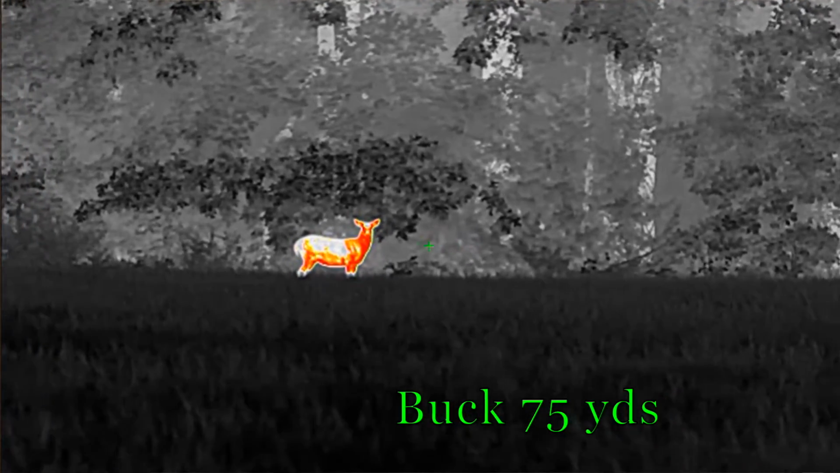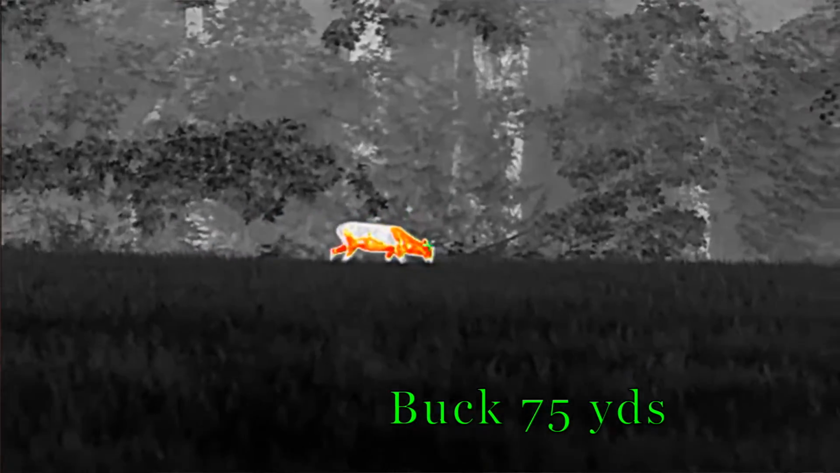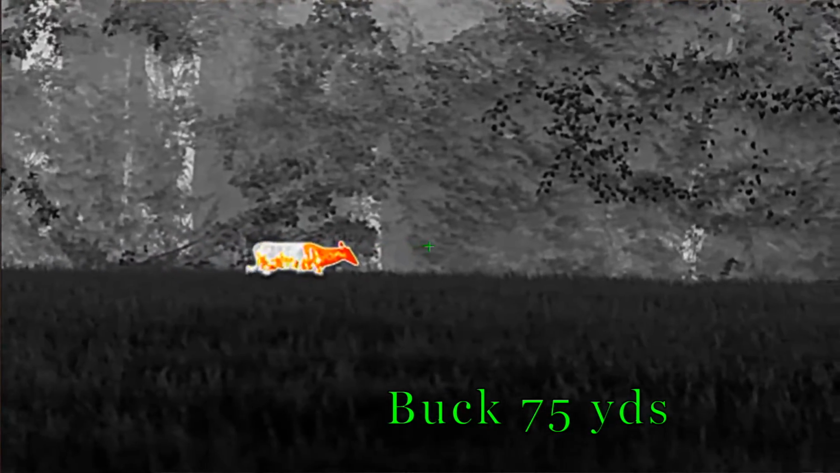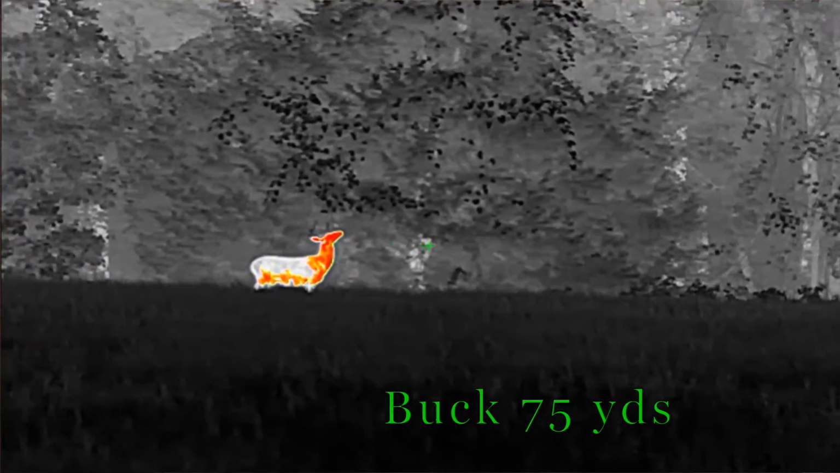So again, just a note on that, it's not an optic that I think will work very well if you want to multitask as a monocular, to pop it off your rifle and put it back on. Really, it's just going to be weapons mountable. The form factor, length and weight are not going to be conducive to using it as a monocular very easily. Every once in a while, if you just want to look at something, you can pop it off, but I don't think that's something you will do normally, because it's not very convenient or comfortable to hold for a long time.